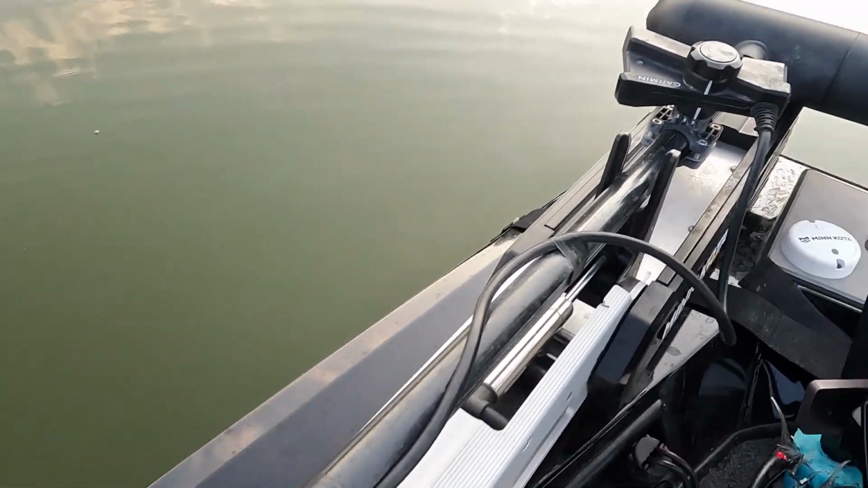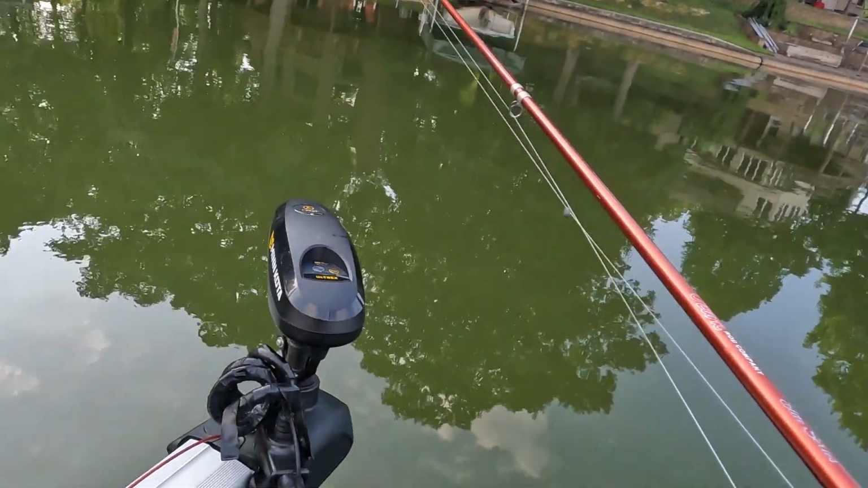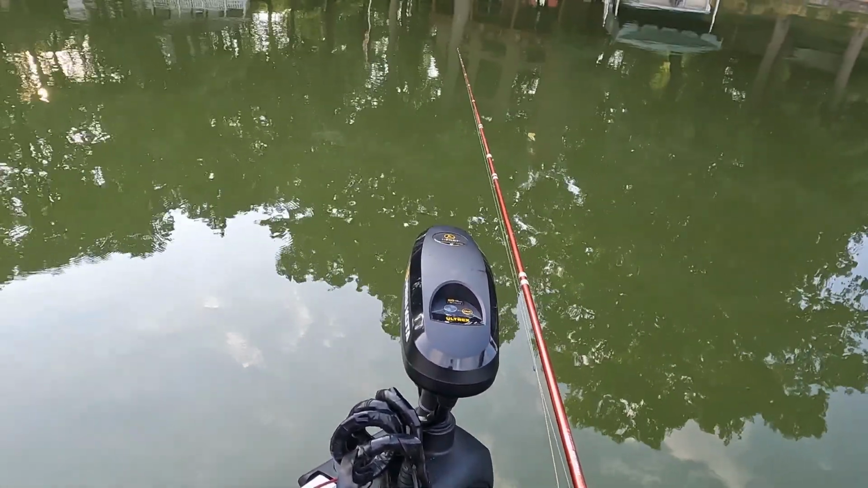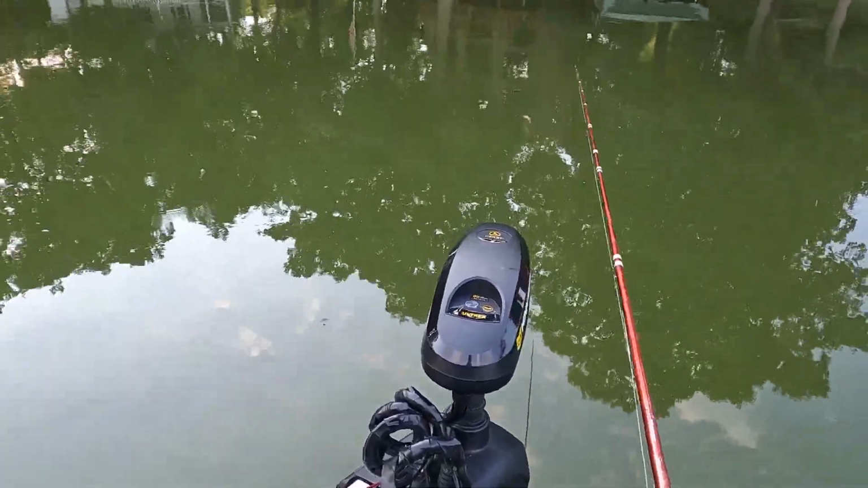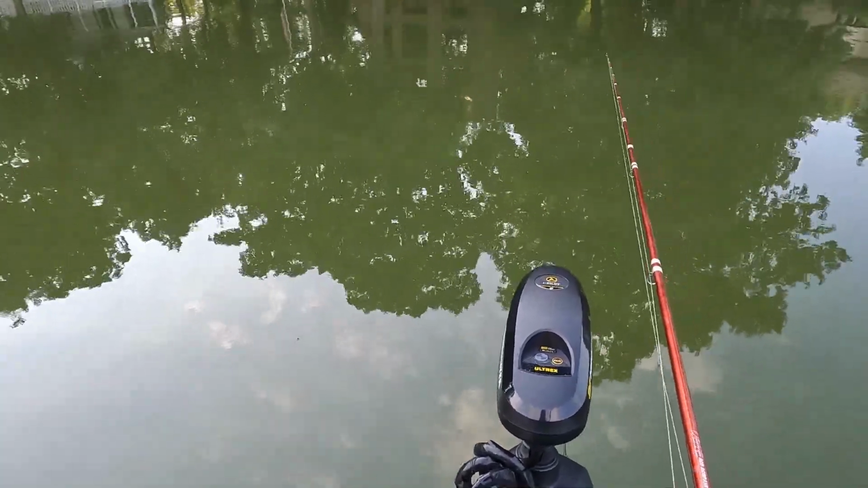So we're gonna kind of show you, like, my transducer is on my trolling motor and it sits kind of off to the side, so you need to know where that transducer is aiming at. I'm gonna kind of give you a shot of that real quick. So got the trolling motor, and anywhere that trolling motor points is where I'm gonna aim. So I want to cast out that way.